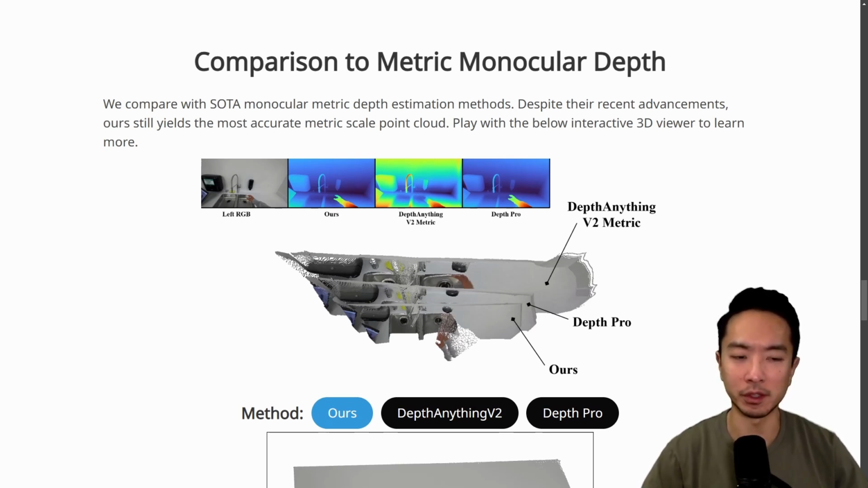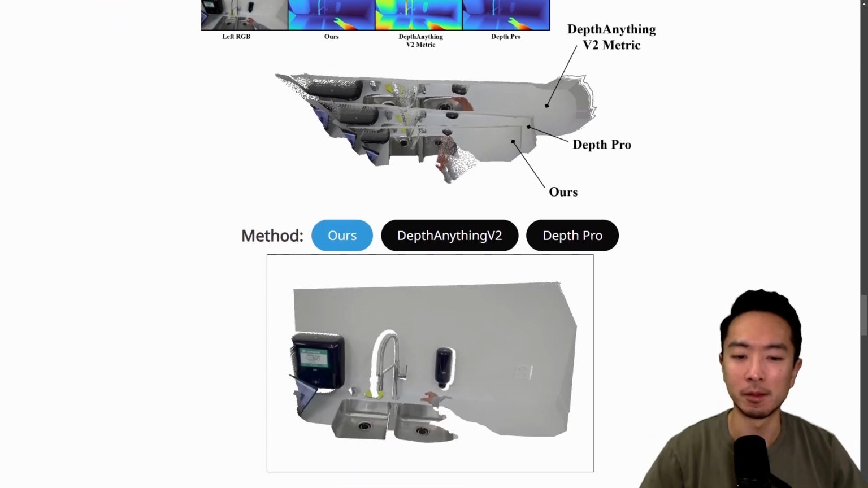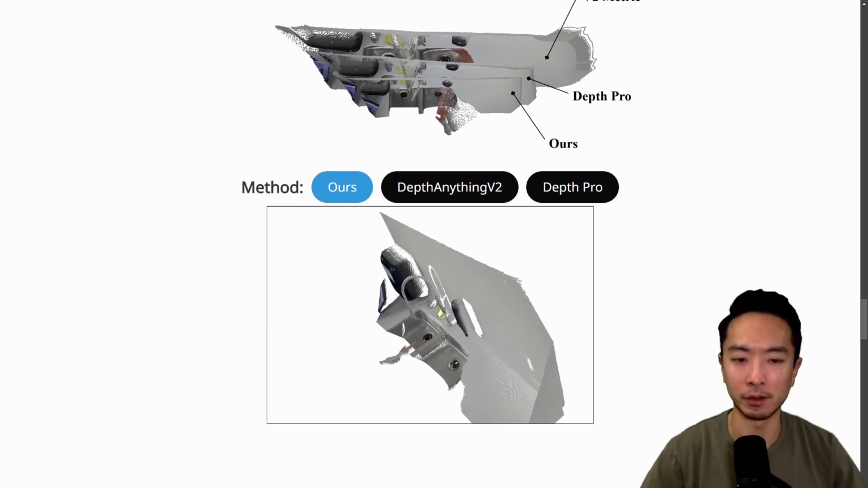So the two models that we're looking at is the Depth Anything V2, which I've reviewed in the past. This one specifically is the metric version. And then we also have Depth Pro from Apple, which I also reviewed. But here you can see that these three maps here are overlaid, or I should say point clouds. These three point clouds are overlaid on top of each other to give you a sense of metric scale accuracy. And you can see that overall, the FoundationStereo gives the best accuracy in terms of the true metric dimensionality of all the parts of this point cloud. But here you can see this is a 3D point cloud view.